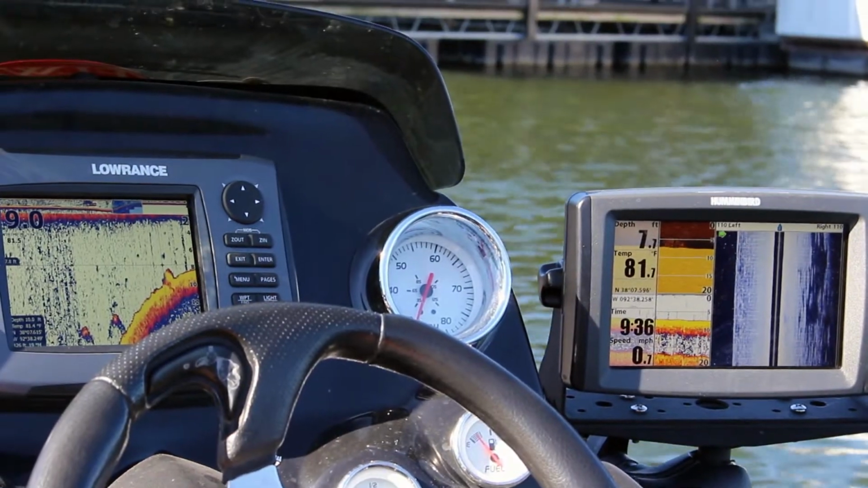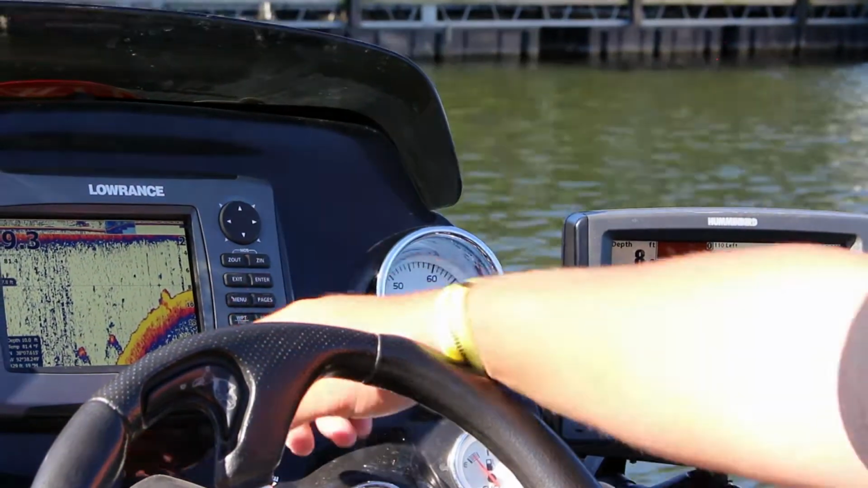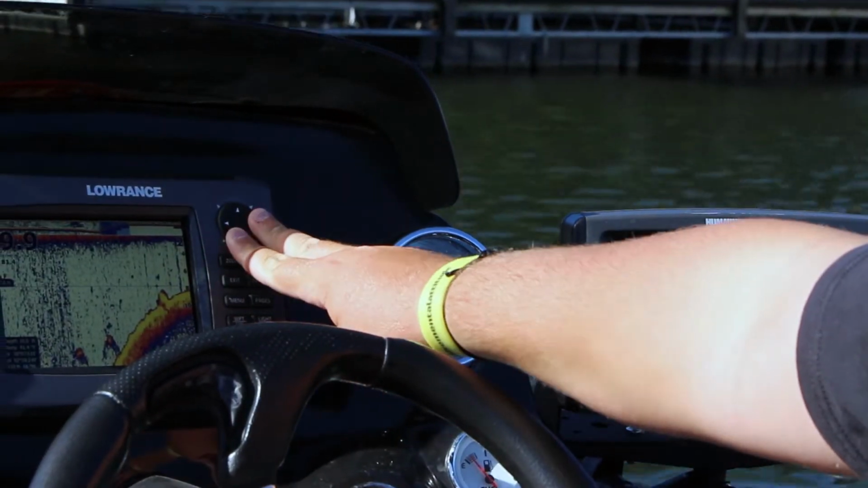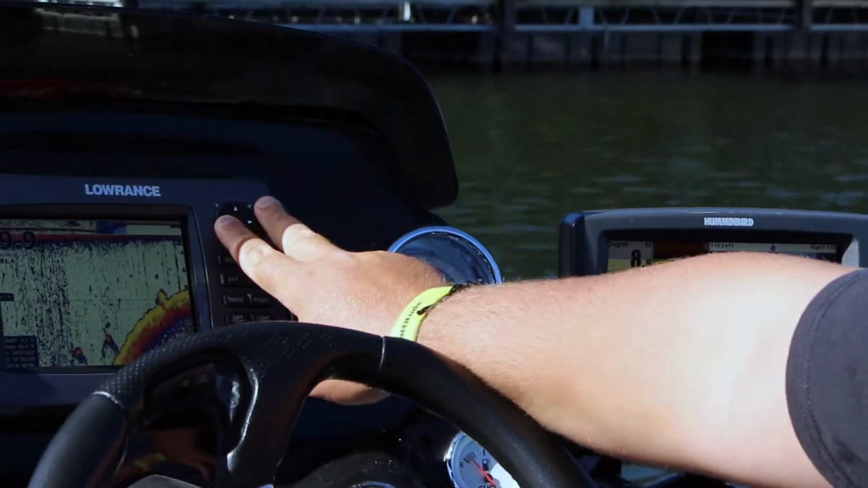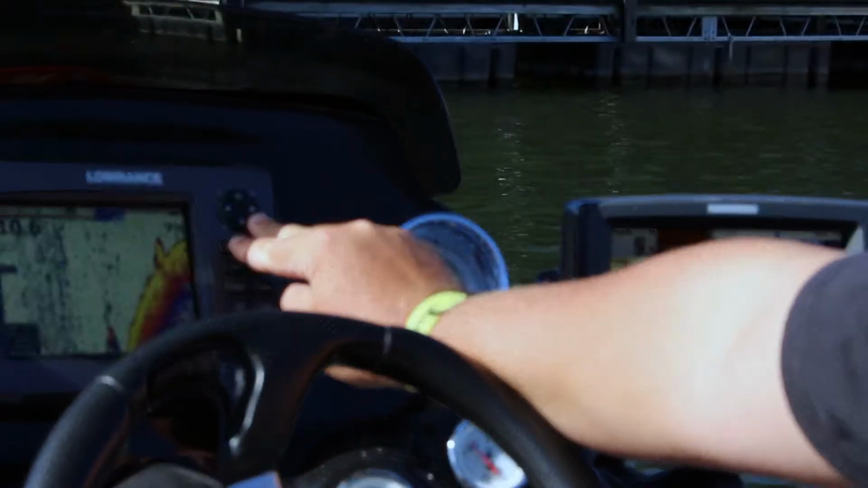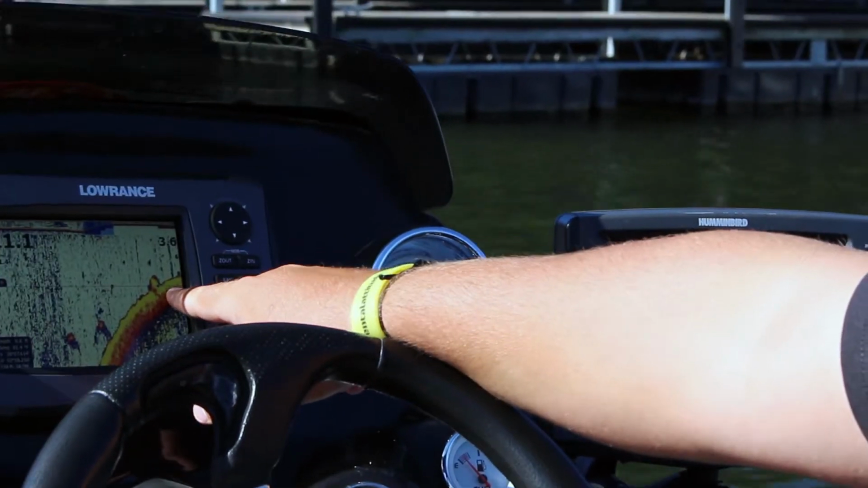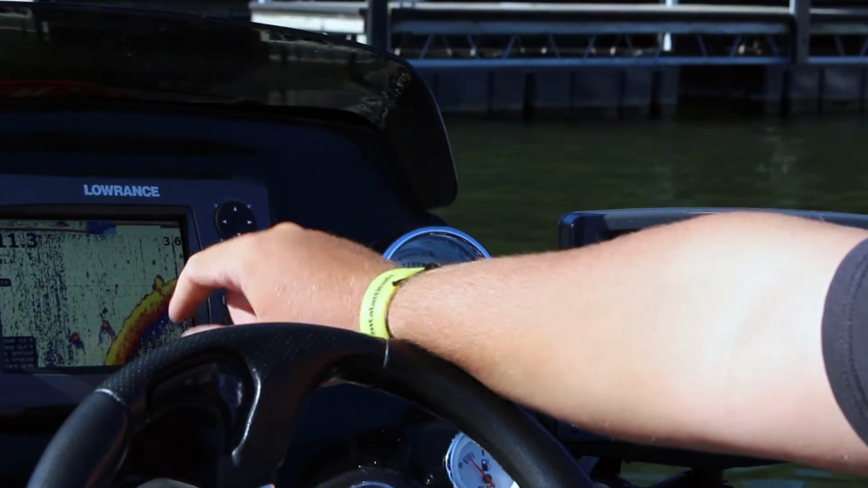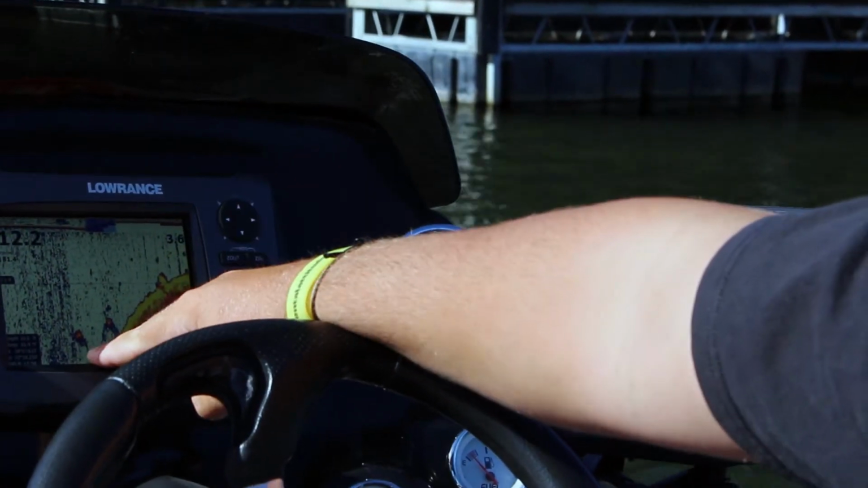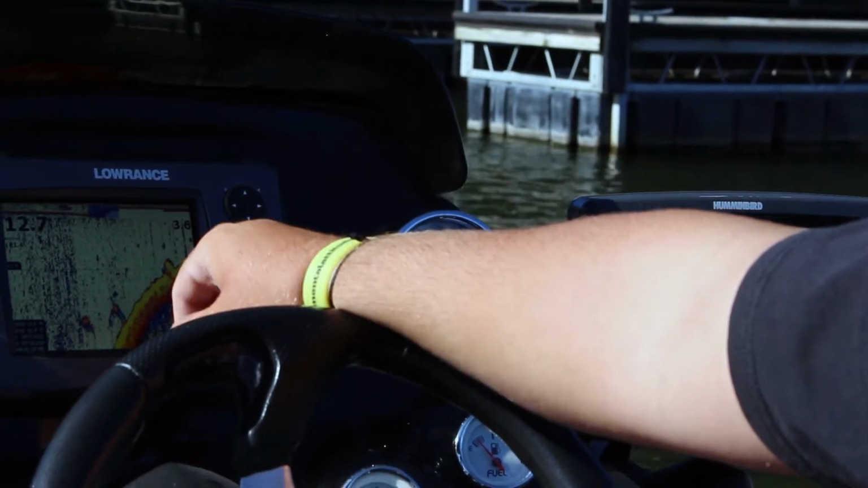Okay guys, so we just found a brush pile. We're going to show you what it looks like on 2D sonar. As you see, we're coming up on a high spot, and right here, right where my cursor is, that's a big brush pile that sits off the bottom. It's about 2 feet off the bottom, because as you see, the depth is about 10 feet on the bottom, and it tops off at about 8. And so that'd be a great spot to fish because it's coming up on a high spot and the brush pile is sitting right on it.